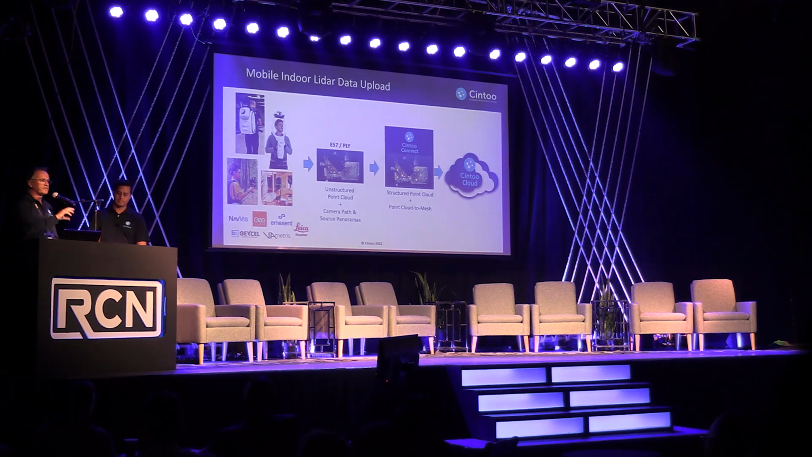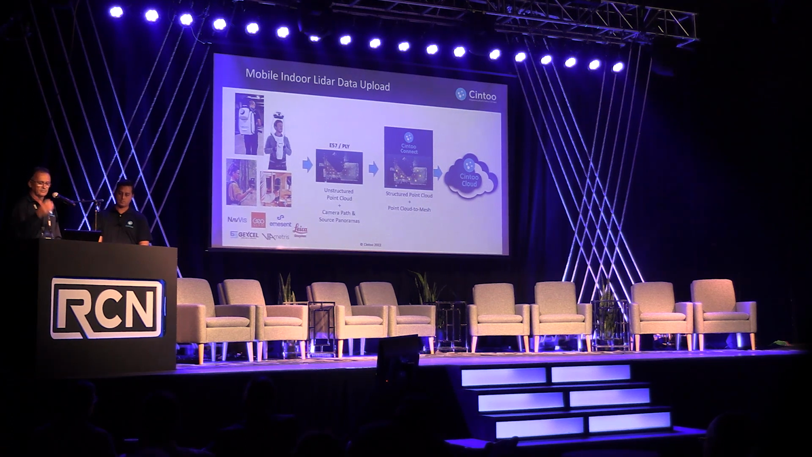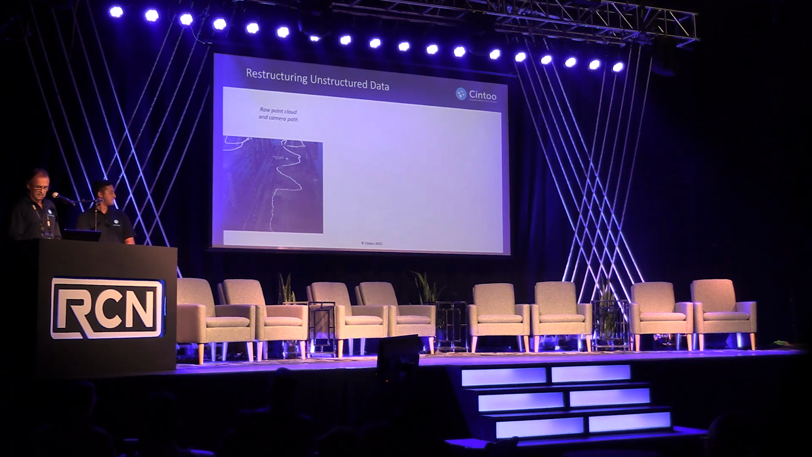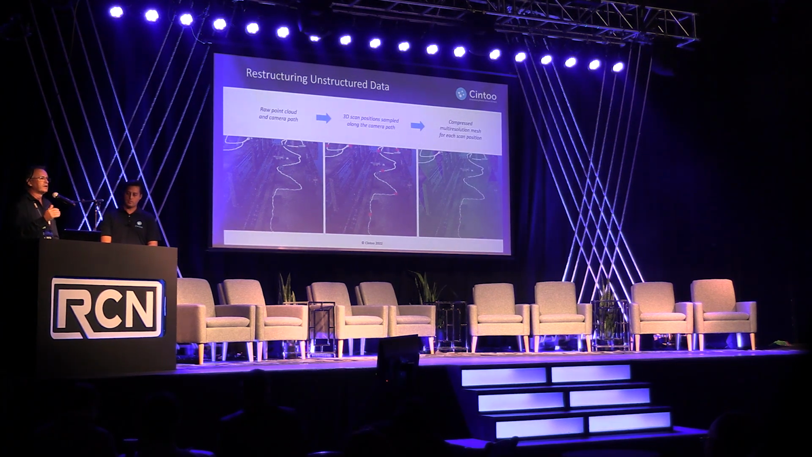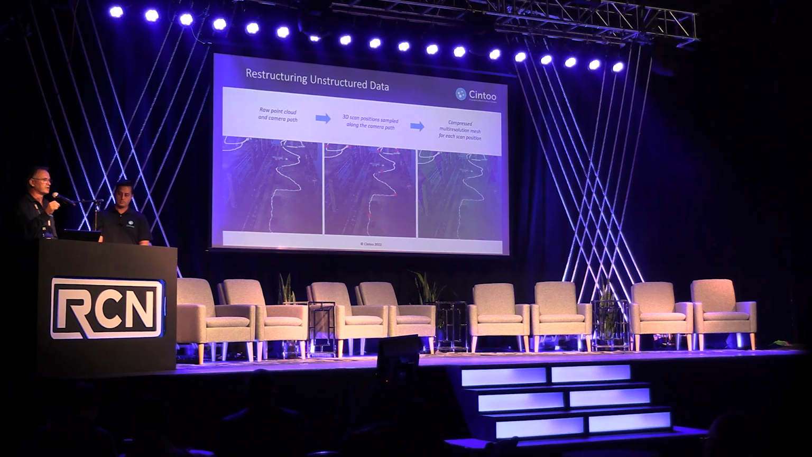And what we do is turn this data as if it were coming from a static scanner. The way we do that, first getting the point cloud and the camera path, the user will be able to sample along the camera path. Let's say I want to have a scan position every 5 meters, 6 meters, 10 meters. It's his or her choice. And then we get the points that are visible from each one of those positions. And then it looks like the data would be coming from a static scanner for each one of those 3D scan positions. And then we can apply the same meshing and compression technologies that we do for static scans.